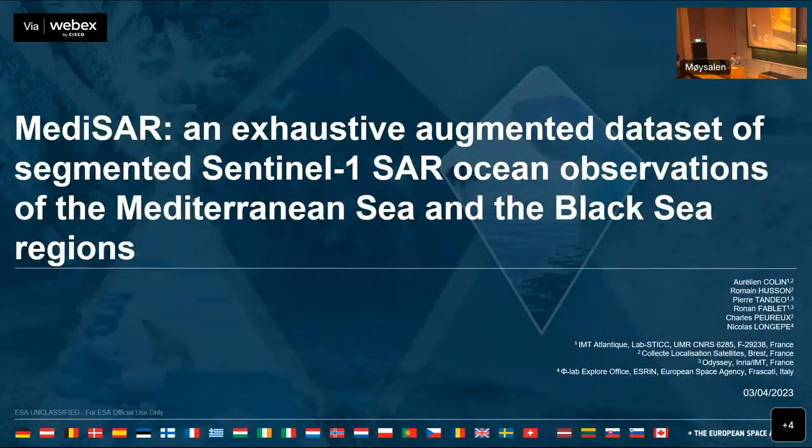And I'll move on to the next one, which is MEDI-SAR, which is an exhaustive augmented data set of segmented Sentinel-1 SAR ocean observations of the Mediterranean Sea and Black Sea. And this contribution here is really robust in the fact that it used every IW image in the Mediterranean Sea. And I think this is going to be a growing trend in the field to really use a lot of these data.